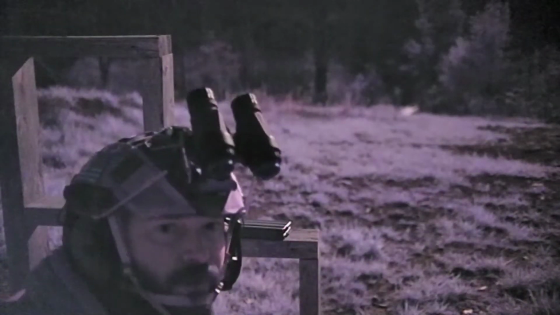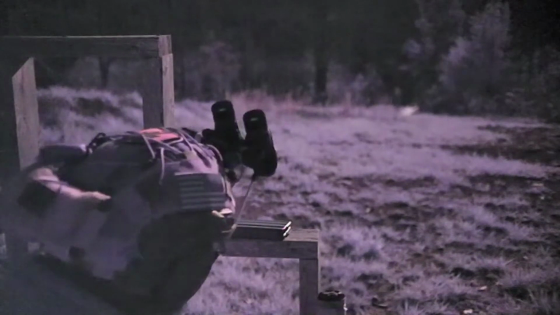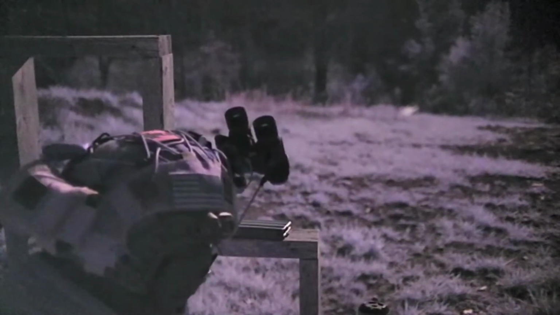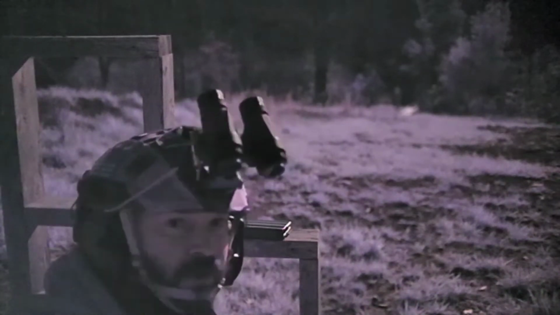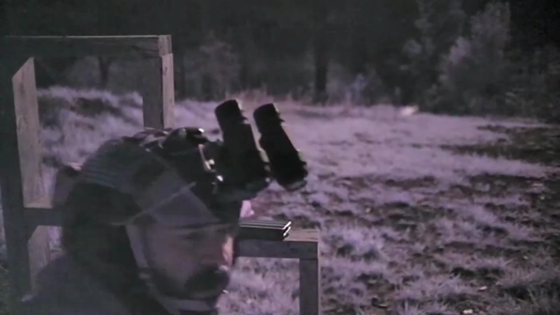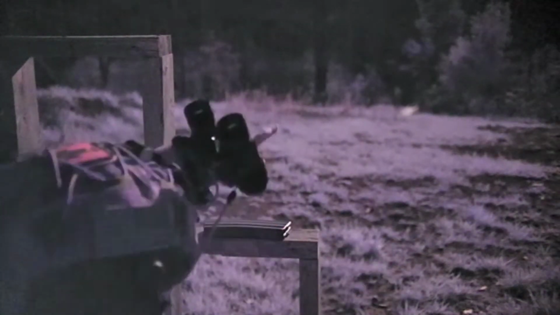Alright, I got you guys set up so you can see what I'm doing. I'm going to refocus the camera here in a second and set you up on the target. When I was looking through the night vision camera there, I could only really see the full-size silhouette, a 66% IPSC, but it's my full size, over here on the right, and the rest of them were pretty tough to see.